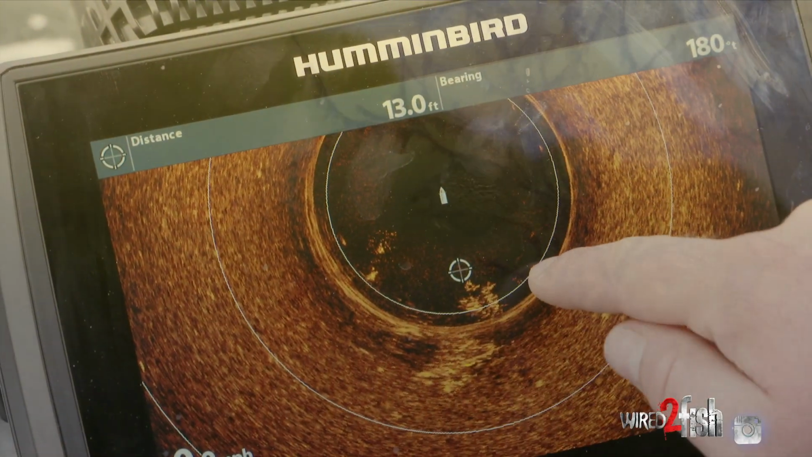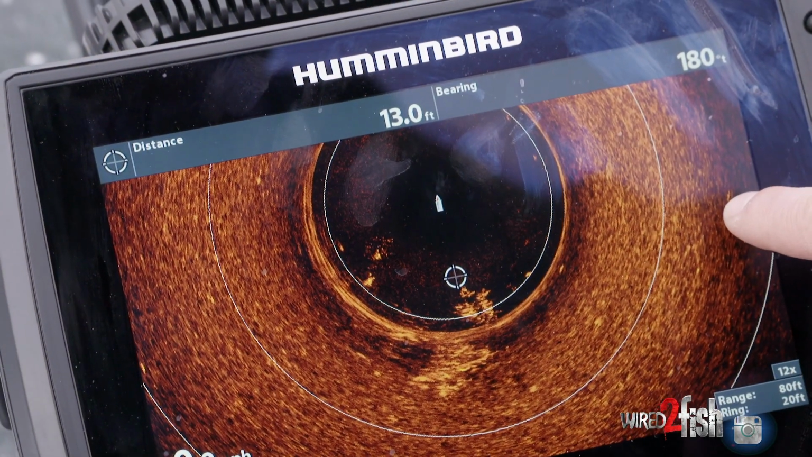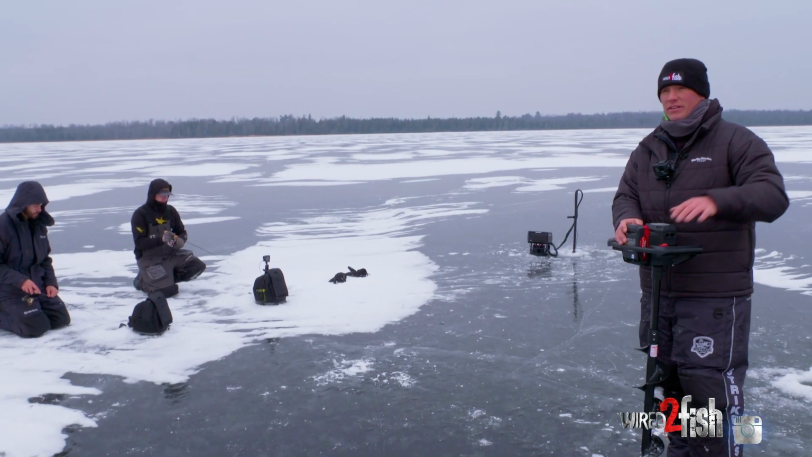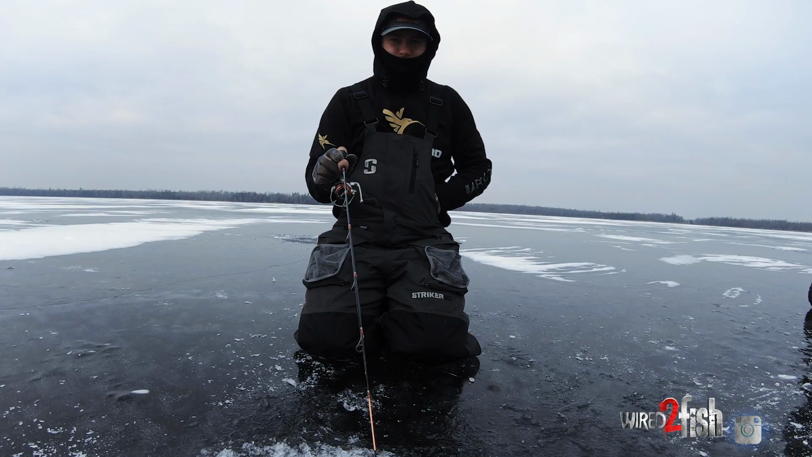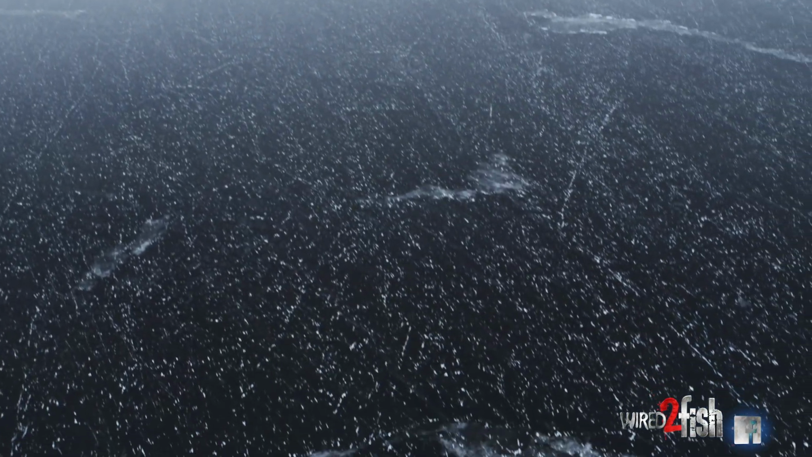The whole idea is to just sit and be kind of stealthy. Get your holes drilled, get everything situated. If you want to get out and do a little looking around, that's fine. But the whole key is quiet on the ice. This is a spot where we don't have a lot of snow cover out here. So you'd be amazed what fish can detect above their heads, whether it's drilling, walking around.